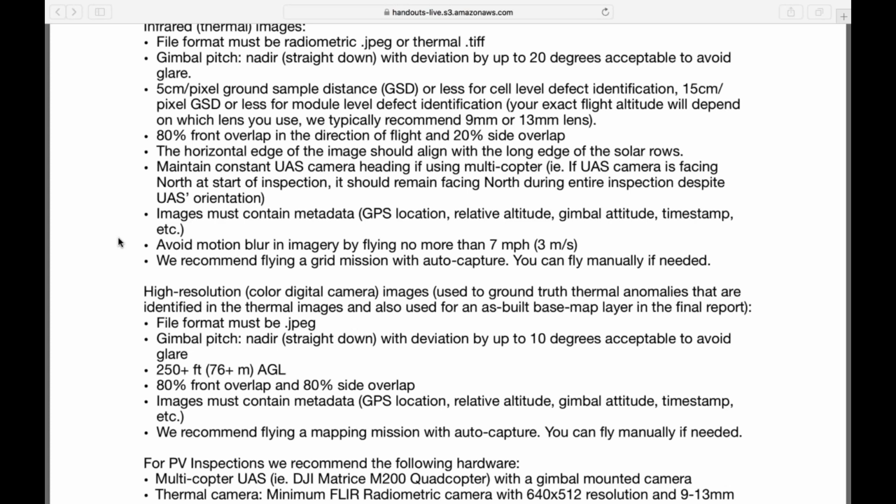Yes, everybody is trying to save time, and if you're already recommending that even doing two flights is actually faster, we can do the high resolution color digital camera recommendation that you have, 250 feet AGL. Your GSD is probably pretty good from that level, depending on the camera. But if you're already doing that, you can use this as a reference for doing the thermal part. If you're going to do both the same day, it can be running one mission versus the next mission, for the best data. That's basically what Raptor is recommending.